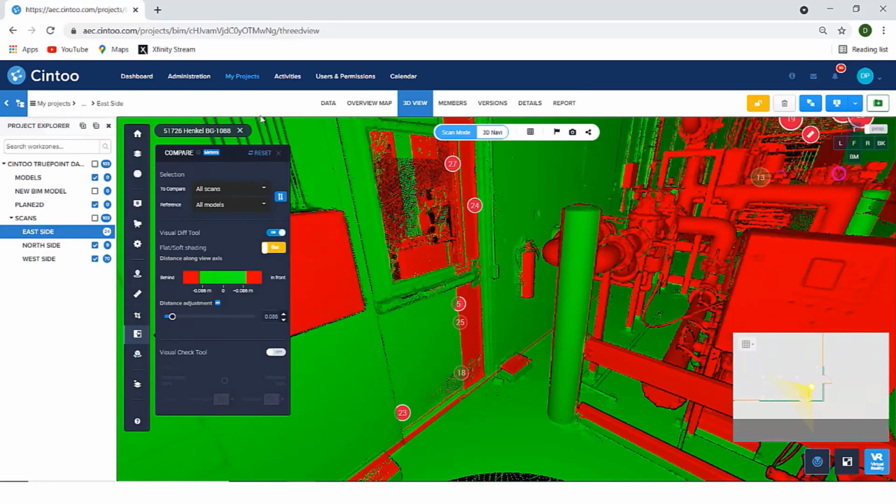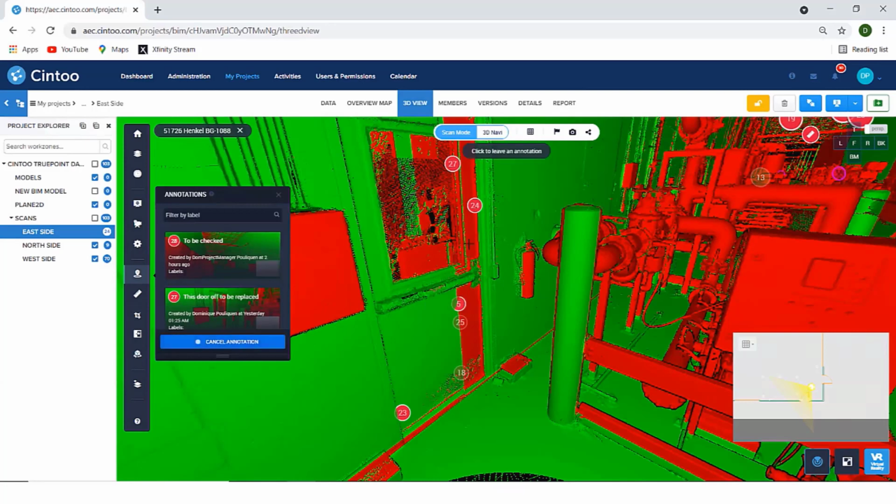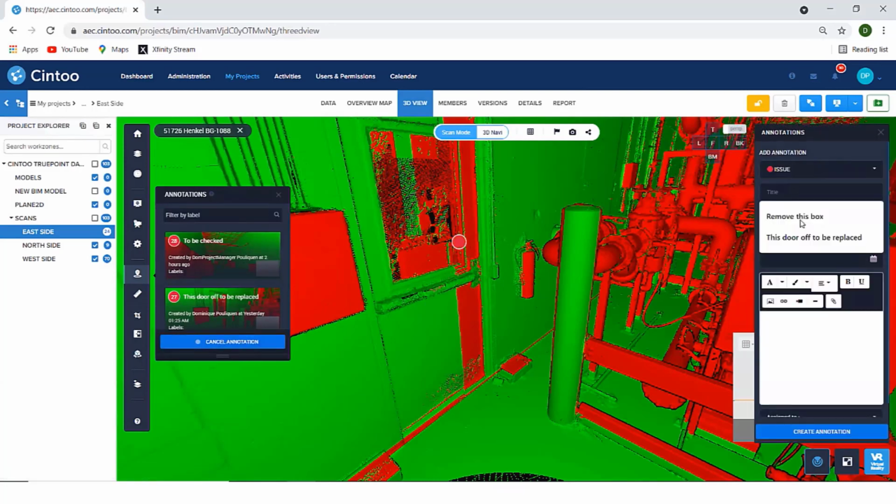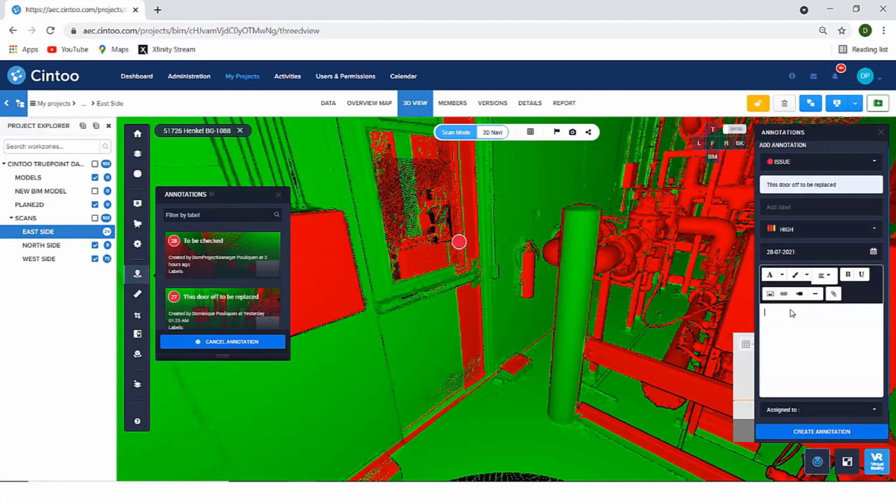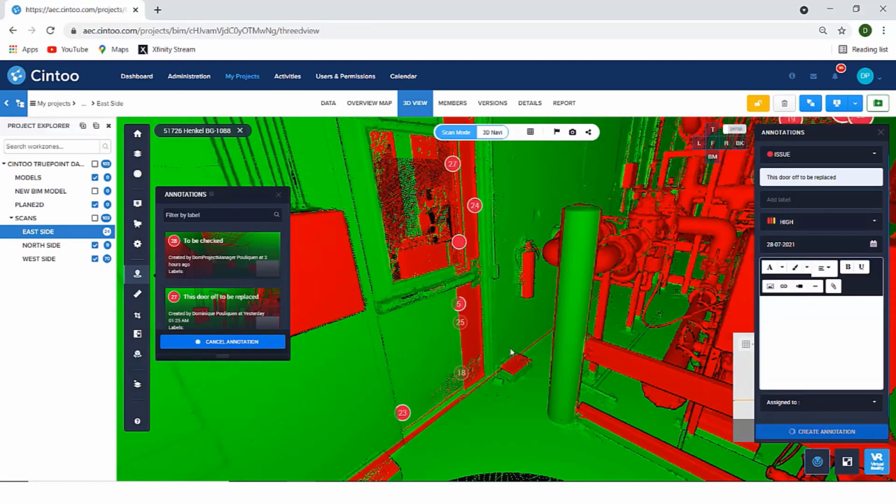Okay, so what you want to do next is document those kinds of issues, of course. You place a 3D annotation here, say it's an issue, which says, okay, this door has to be replaced, whatever. Add a severity parameter, a due date, eventually add text, photo, video, hyperlink, PDF, and you can assign it to a team member, and then you create the annotation.